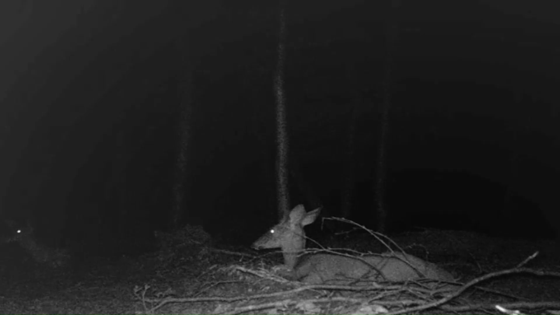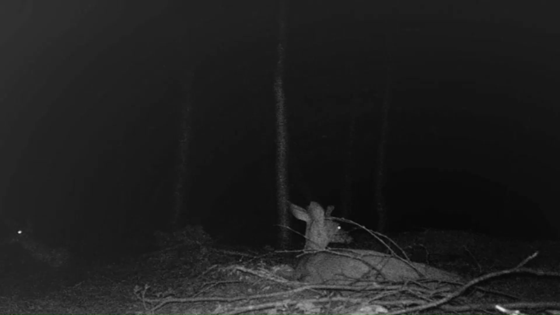And the doe laid back down. And they must have laid there pretty much a good part of the night anyhow.